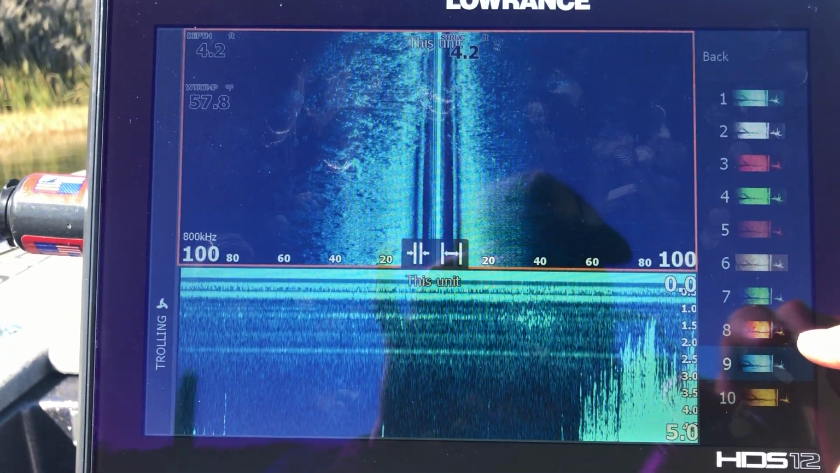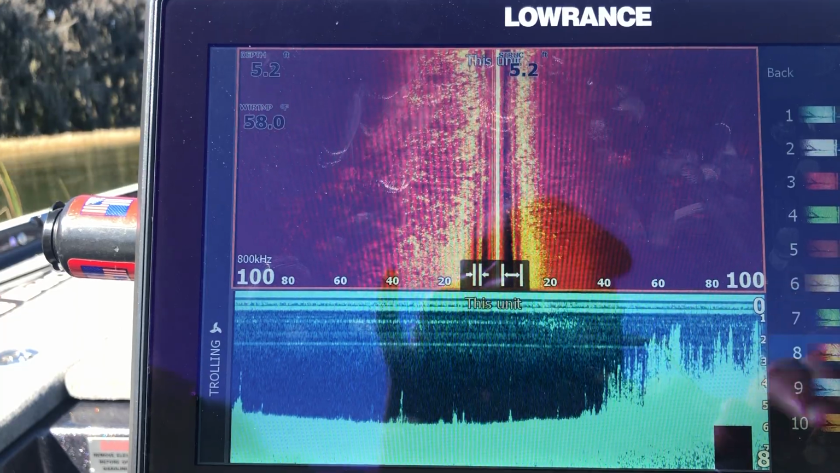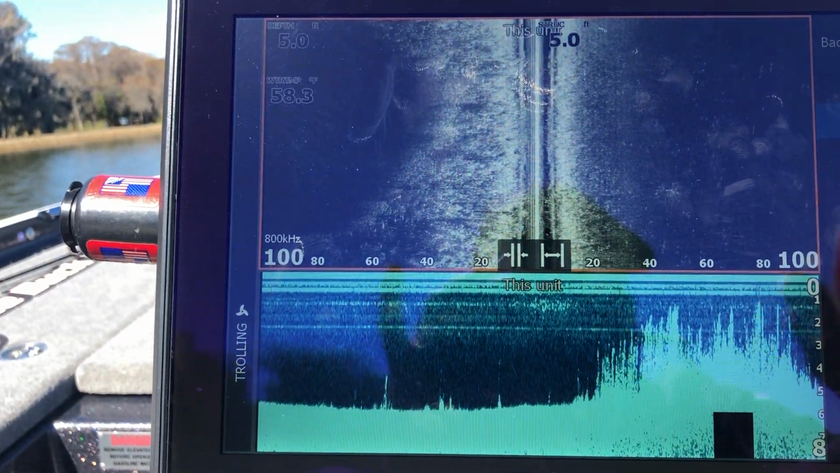If you guys have watched many of these, I like 9 and 8. 8 actually doesn't look all that great here. Some places it works a lot better. Like Rayburn, I really liked it. So you can kind of play with this, figure out which one works best for you.